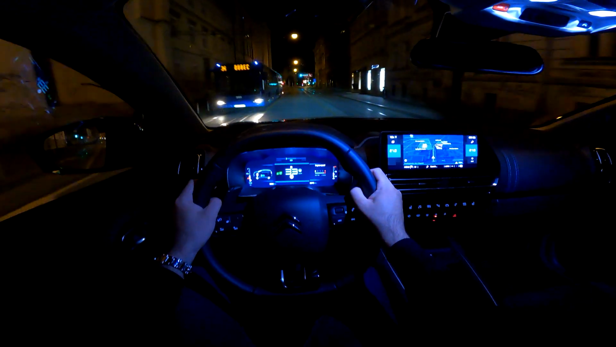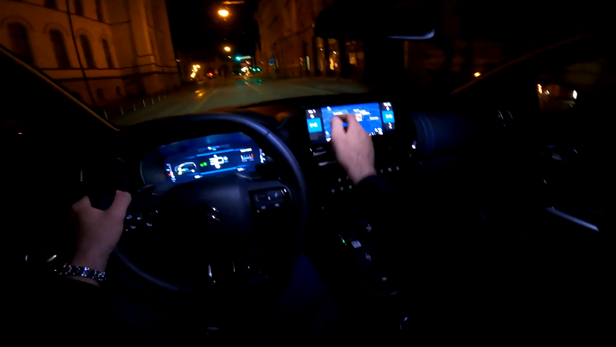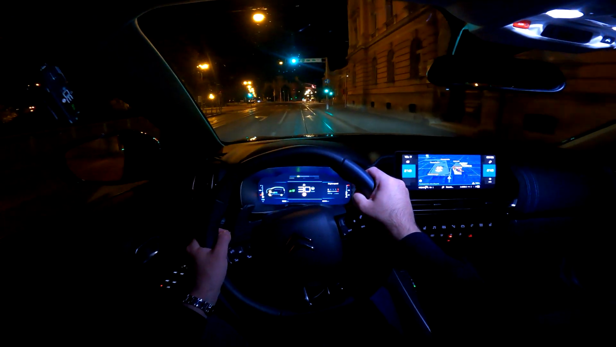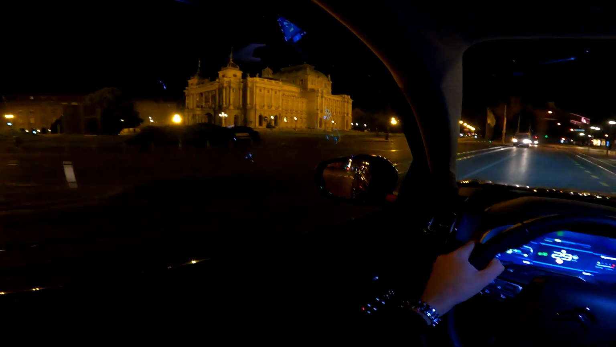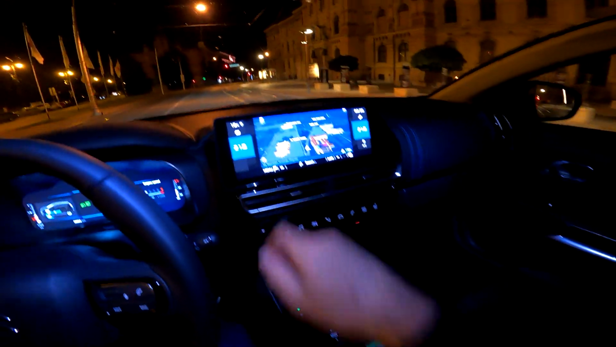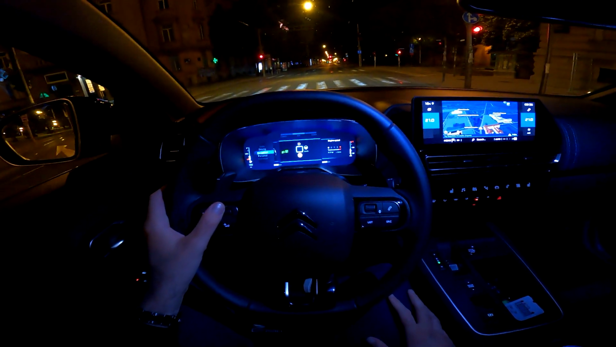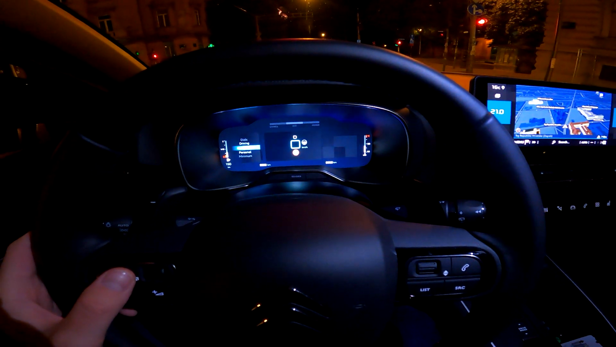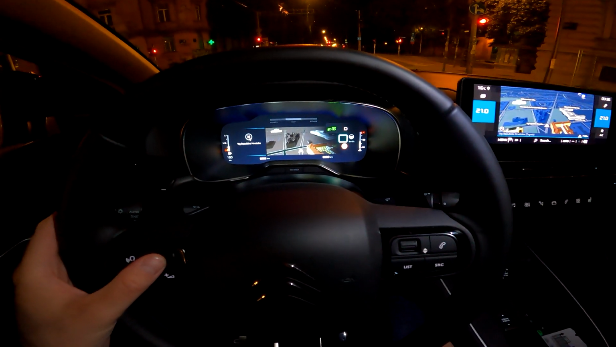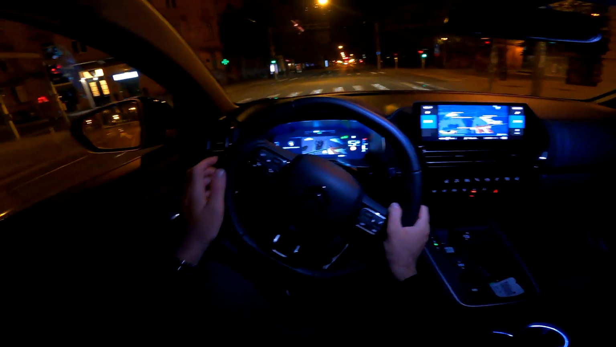So really impressive. Now here you can see the 3D view of the buildings on this 10-inch touchscreen with the navigation that we have here. And then you can also see it on our left now in real life, but also here very cool 3D view. Speaking about the views, let me also show you other views that are available in front of the driver. So we have this navigation view, which I really love because of the attention to details for the buildings and everything here.